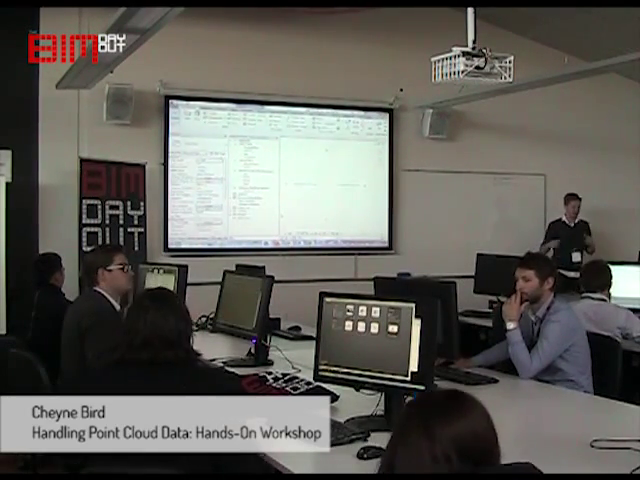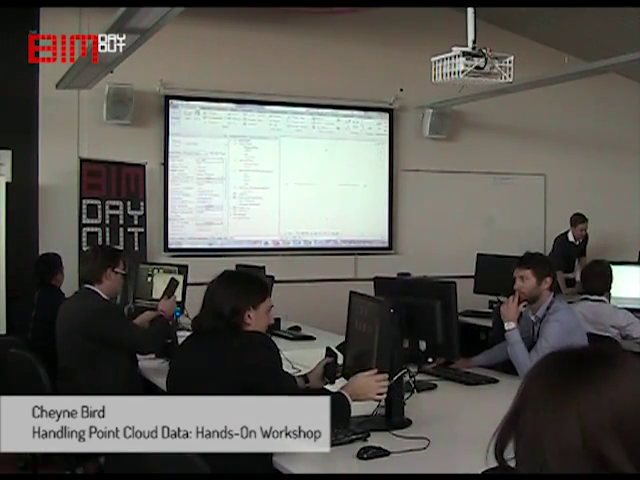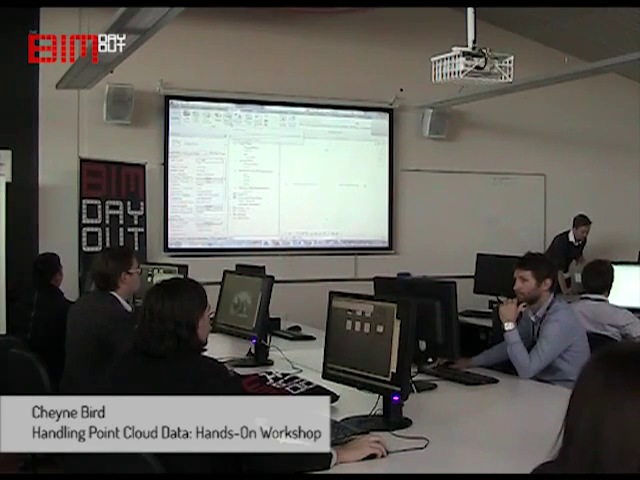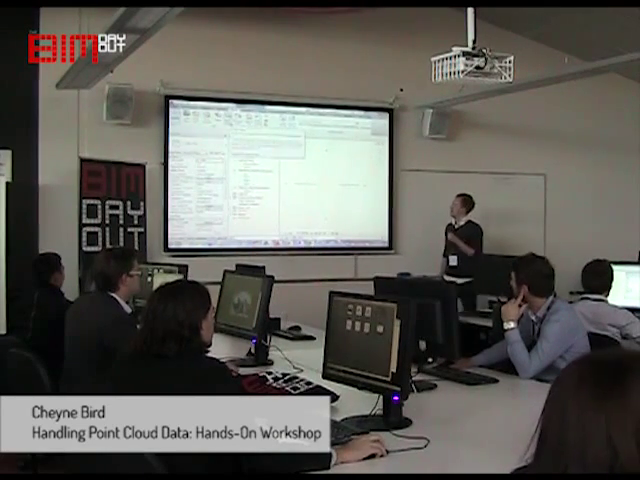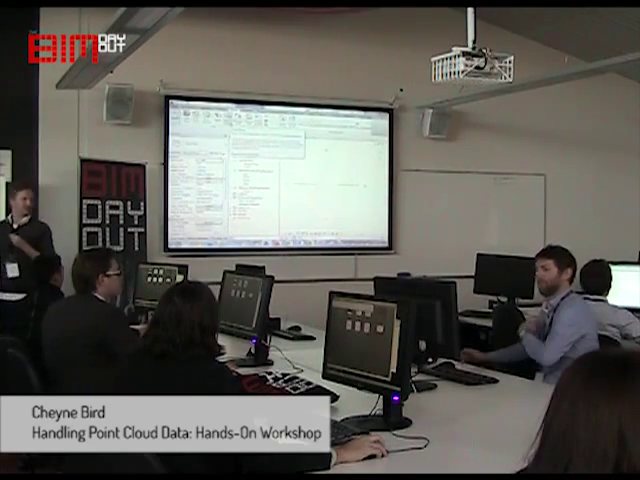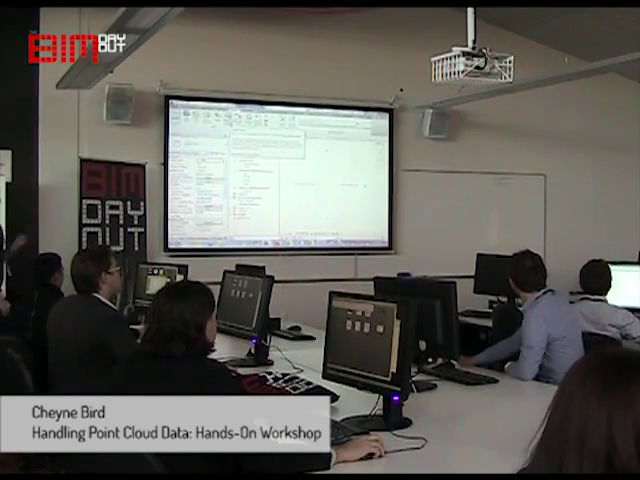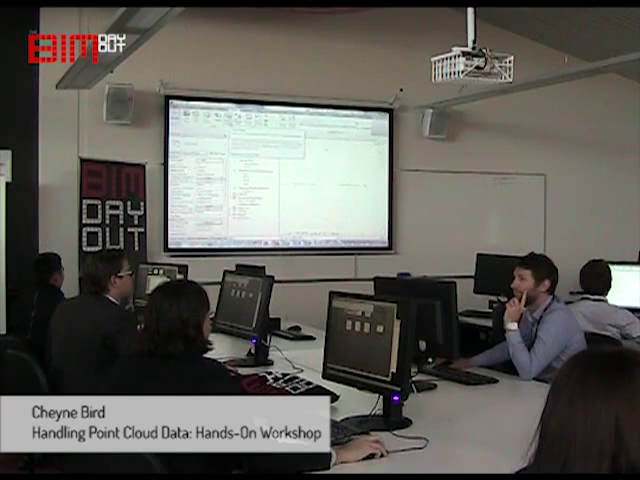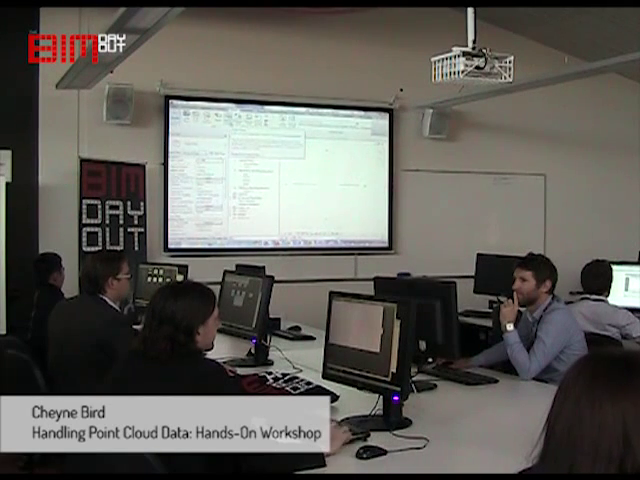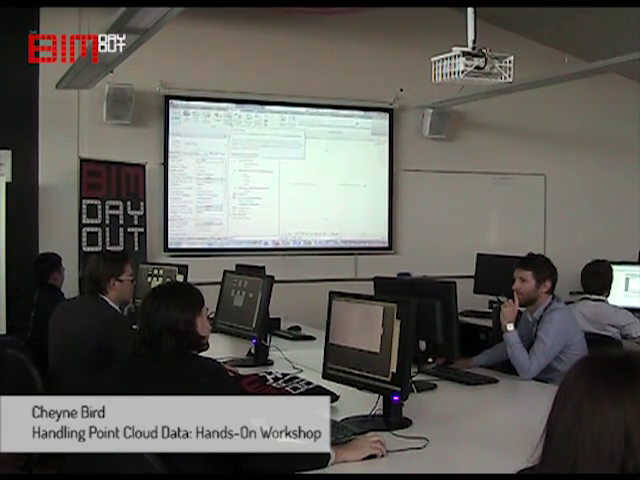Right, so when we actually create an RCP file, what we're going to do now is go up to Insert, point clouds. I've gone too fast, guys, just let me know. First, open a project, just open up the basic template, a new project, and then select the architectural template.